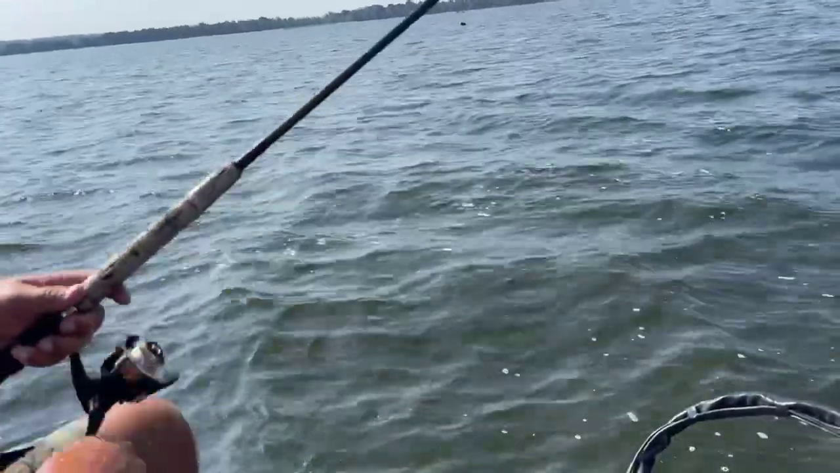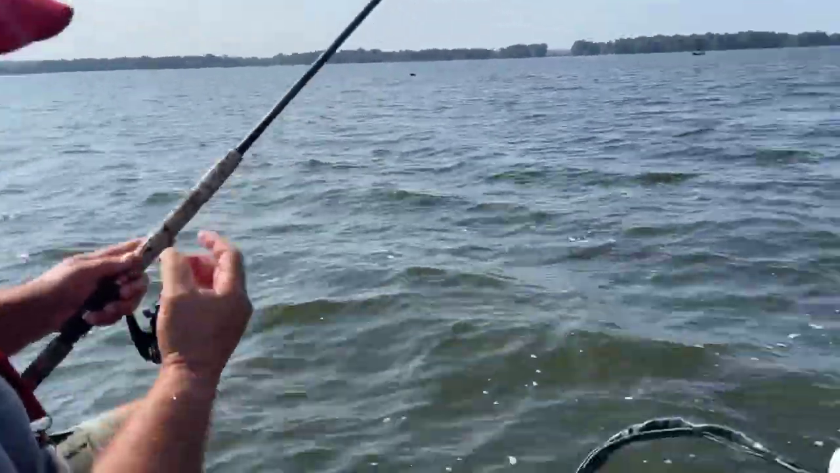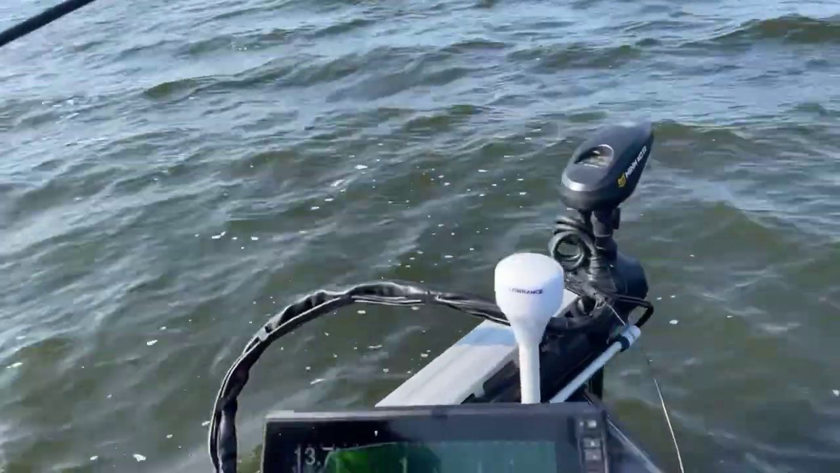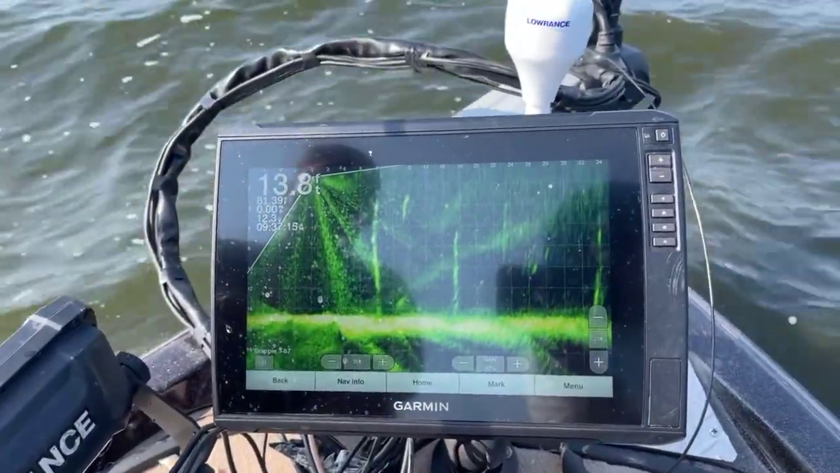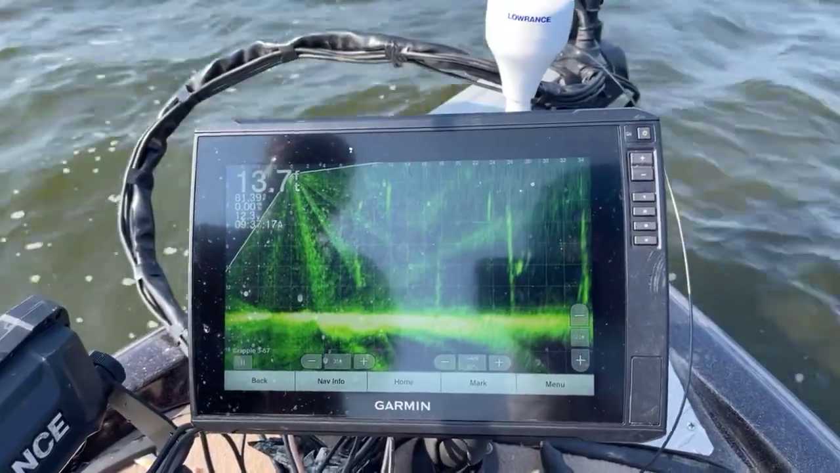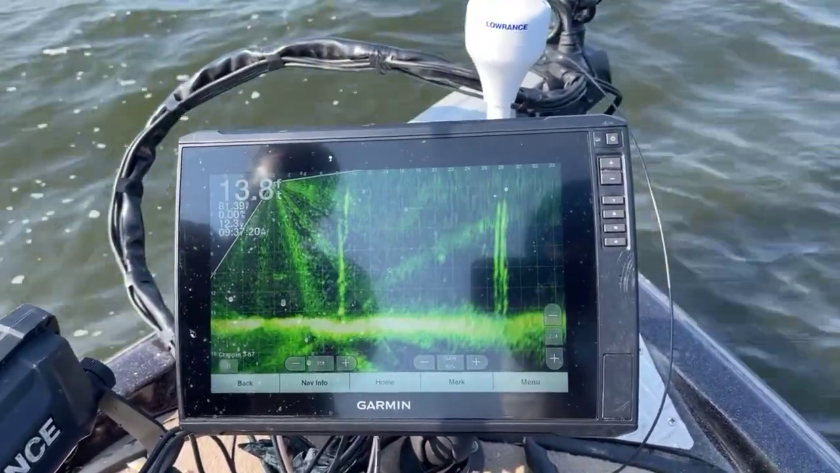Darn it, there's another like him or better. There he is. Let's see if we catch him suspended out here. My favorite way. We're doing live scope fishing today. Where'd he go? He's running.